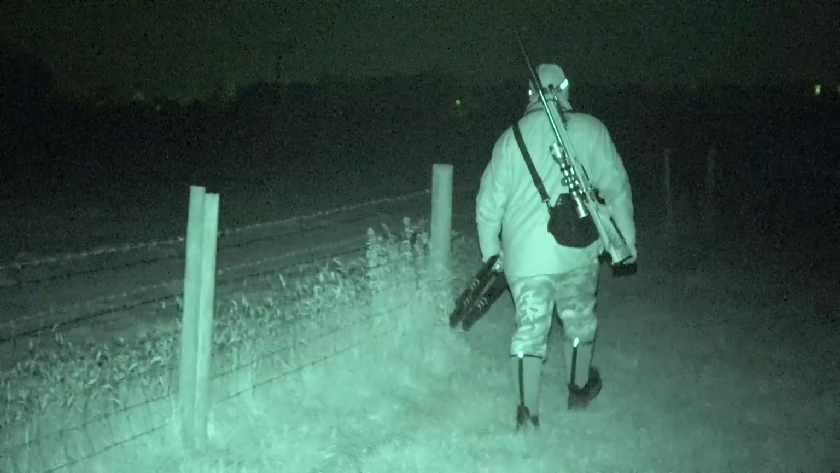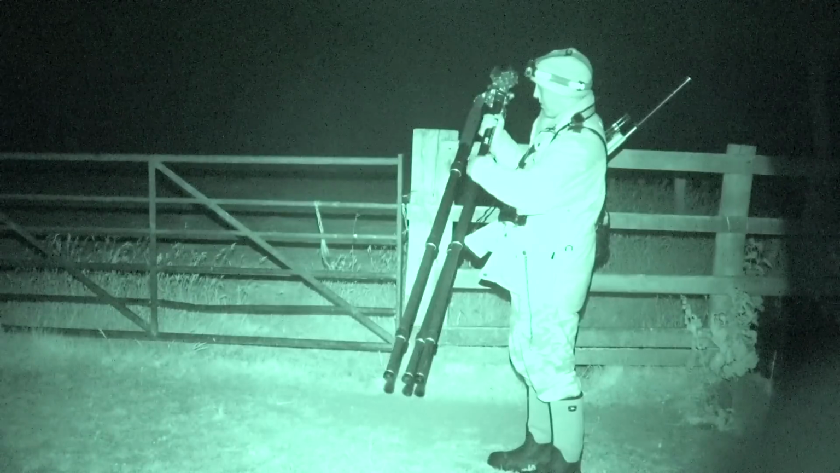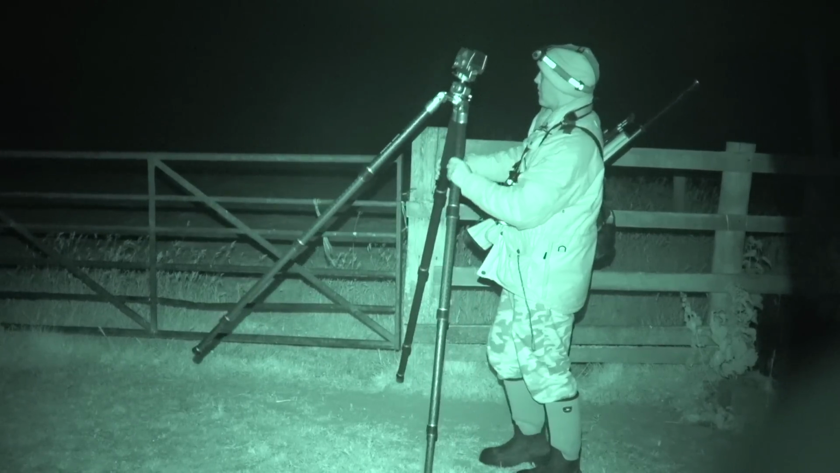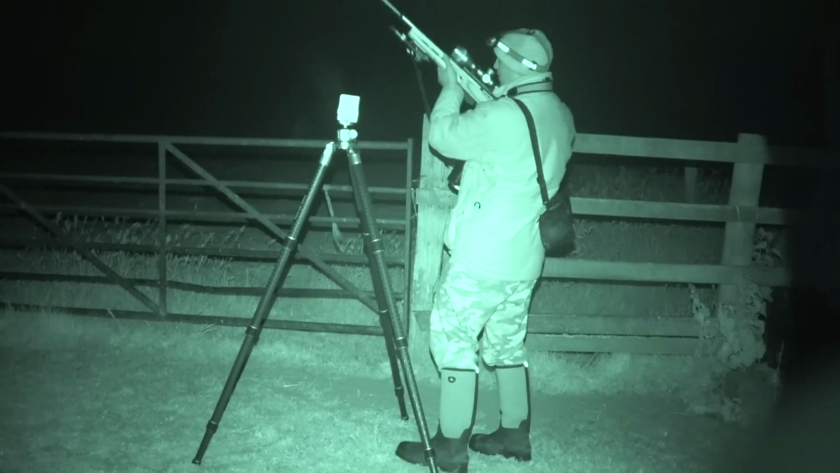Ideally, you need to be around 50 to 80 yards away from the caller, so we proceed to go up to the top of this field and look back towards the caller. The other tip I will give you is make sure you are set up and ready before you put the caller on.